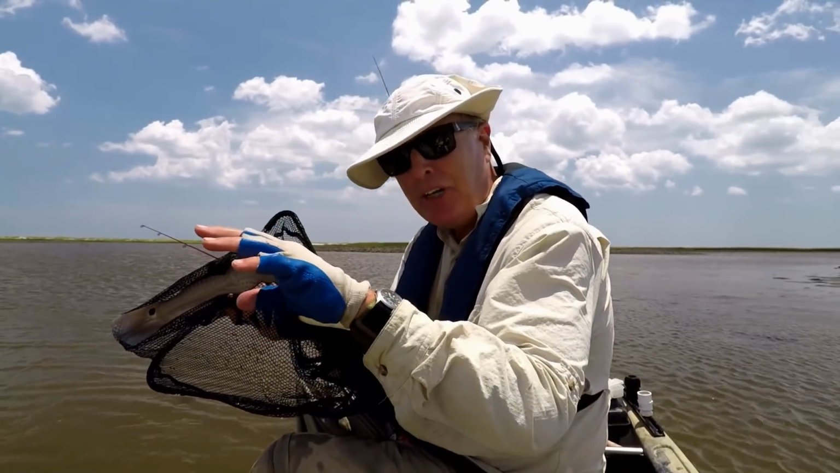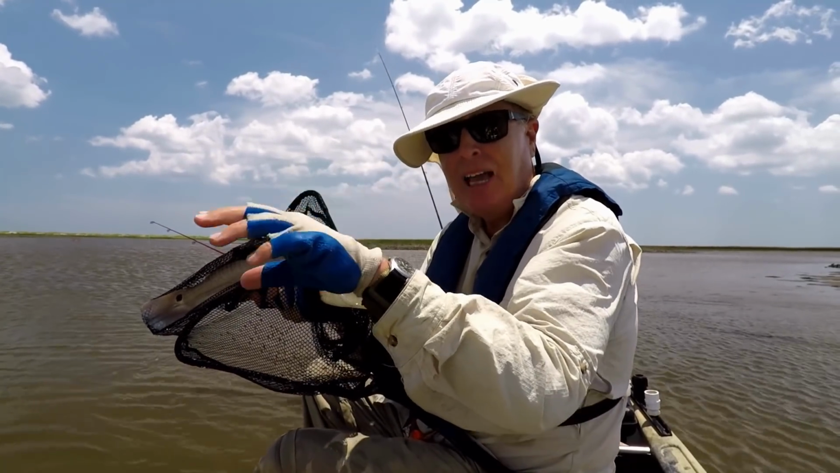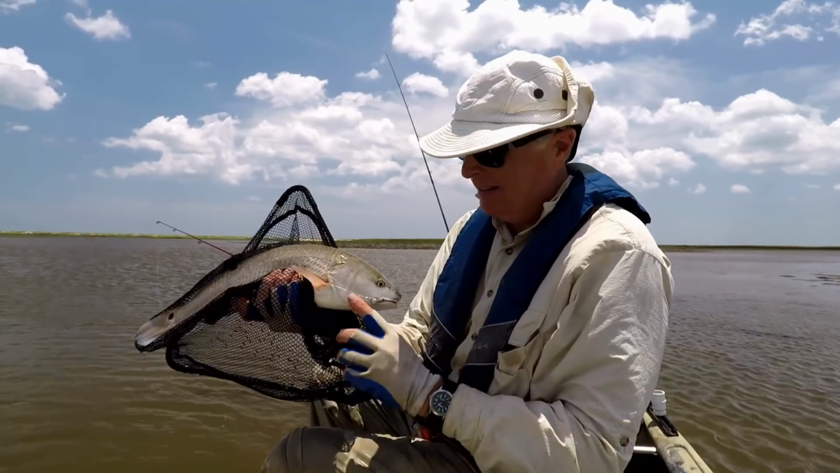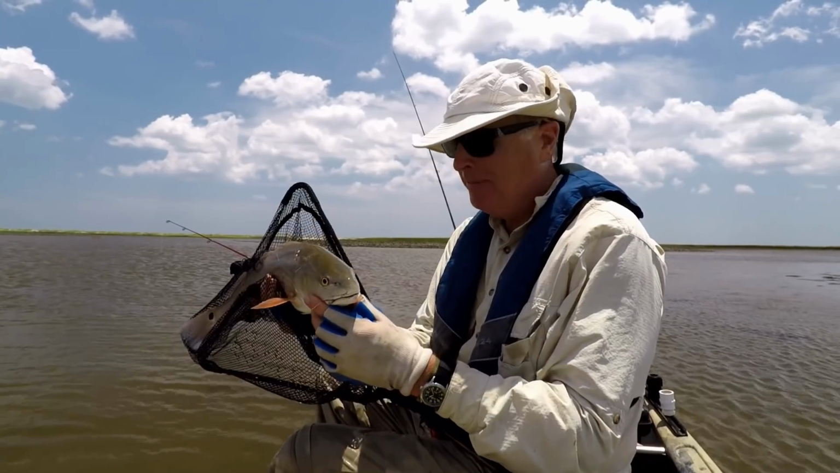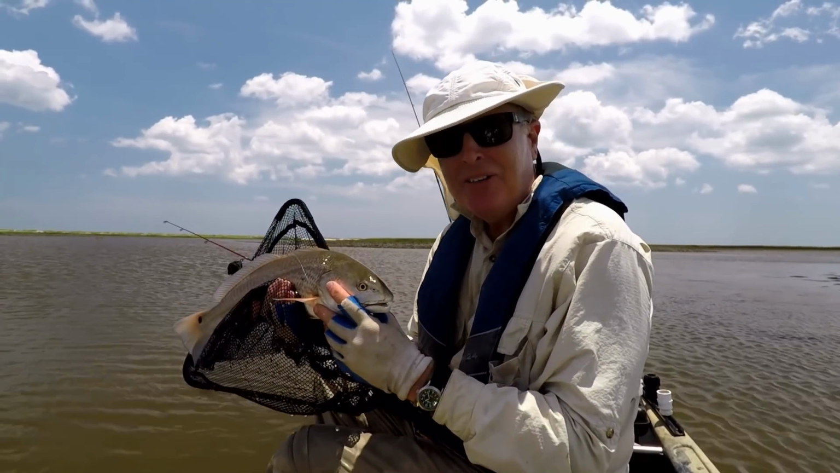I picked him up in the channel right where the Deeper gave me a fish ID ping. Nice redfish. Circle hook right in the corner of the mouth. This is all right. I'm gonna let this guy go.